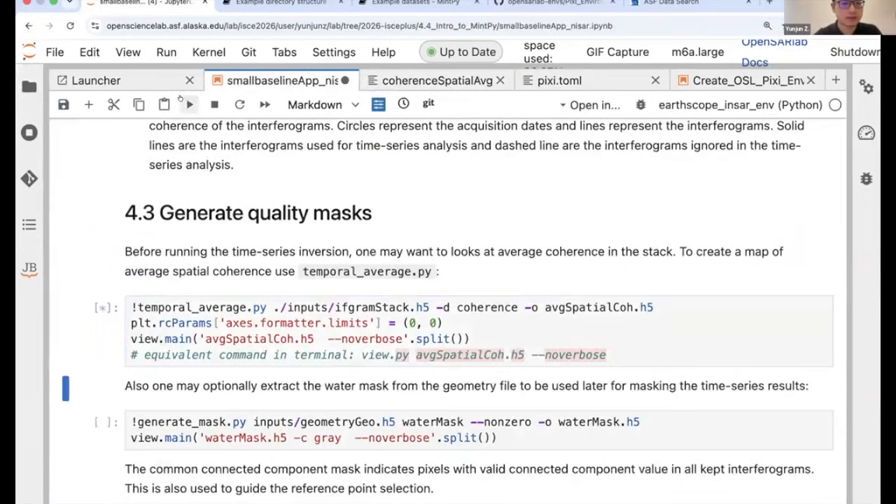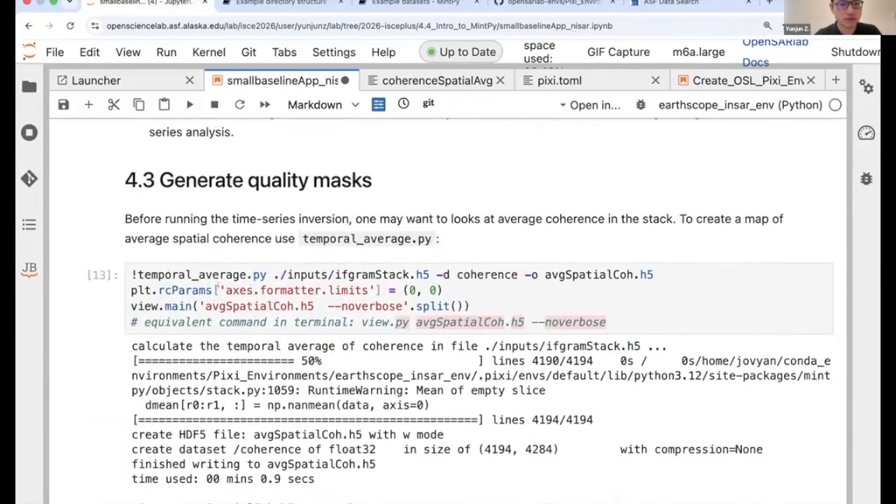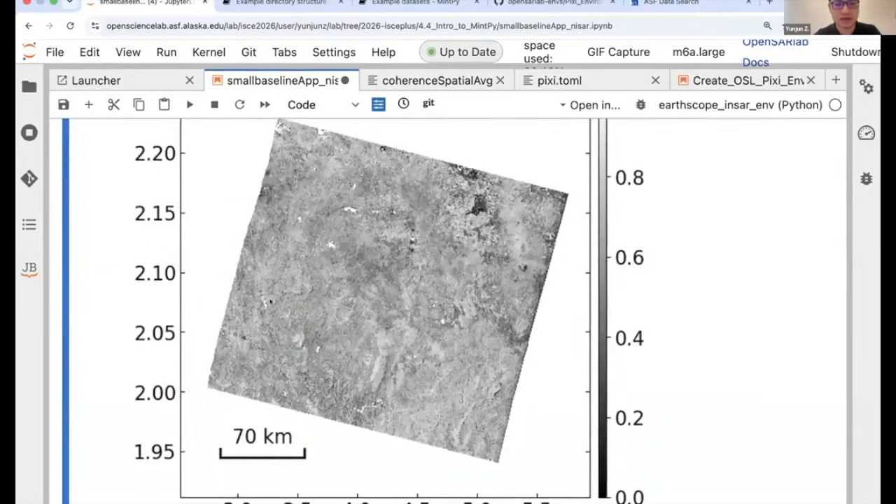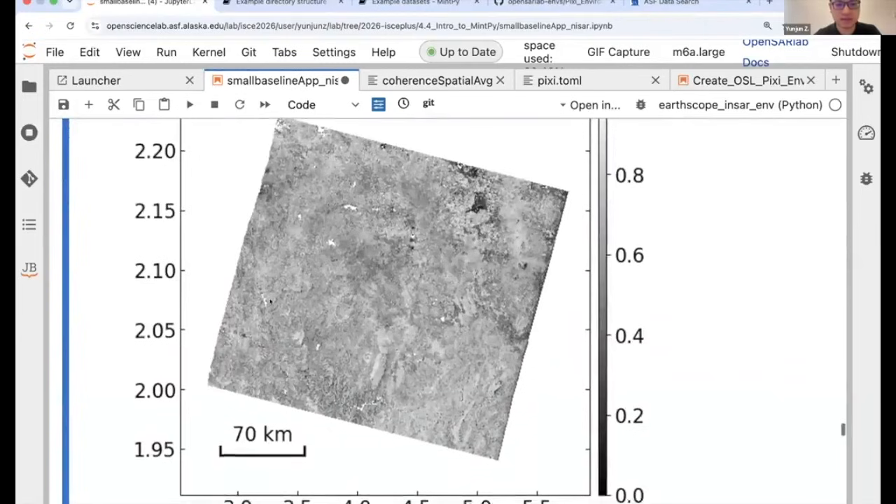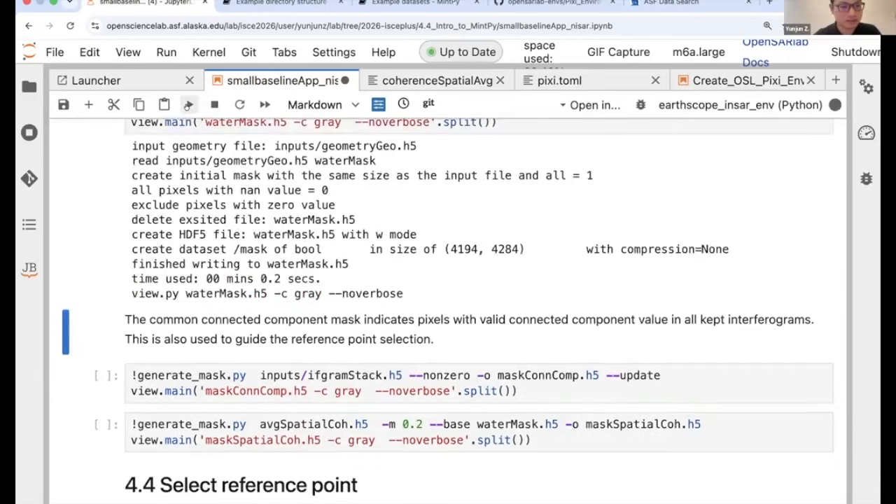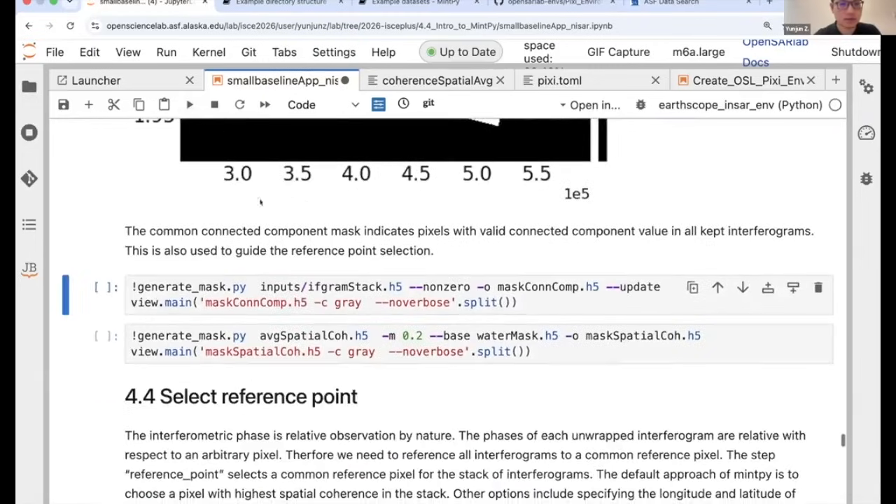Okay, and then let's go further. We can generate some quality masks here. One is to do the temporal average of all the spatial coherence, so we can get an average spatial coherence. And this is how it looks for Mexico City. And we can also generate the water mask. That's shown here.